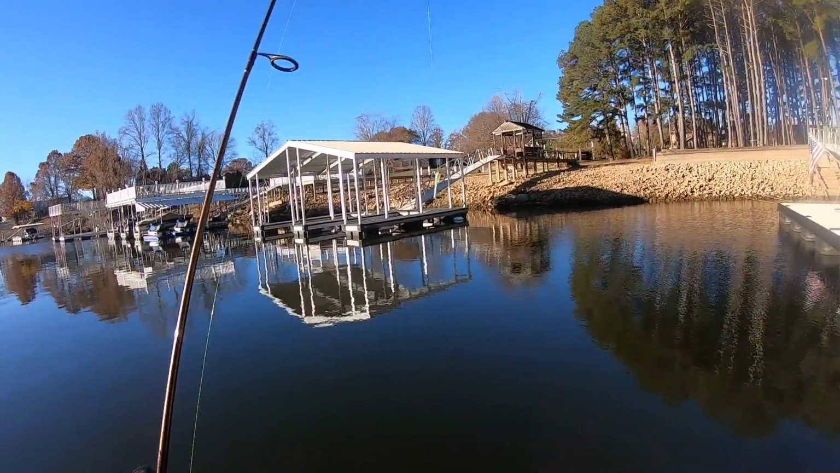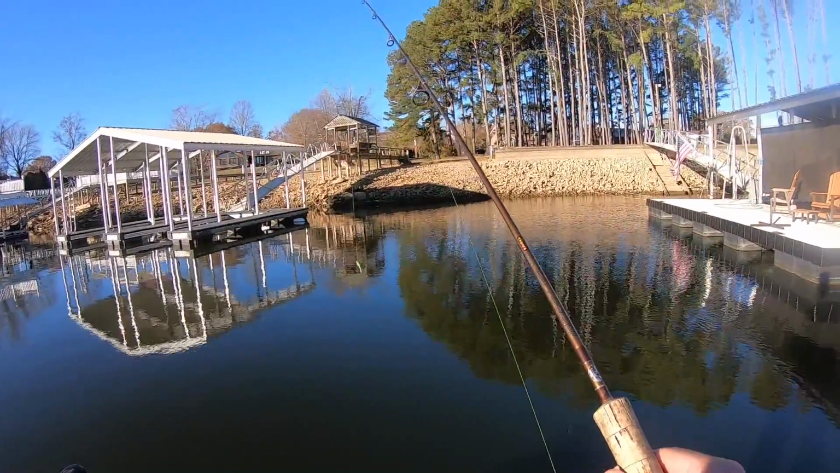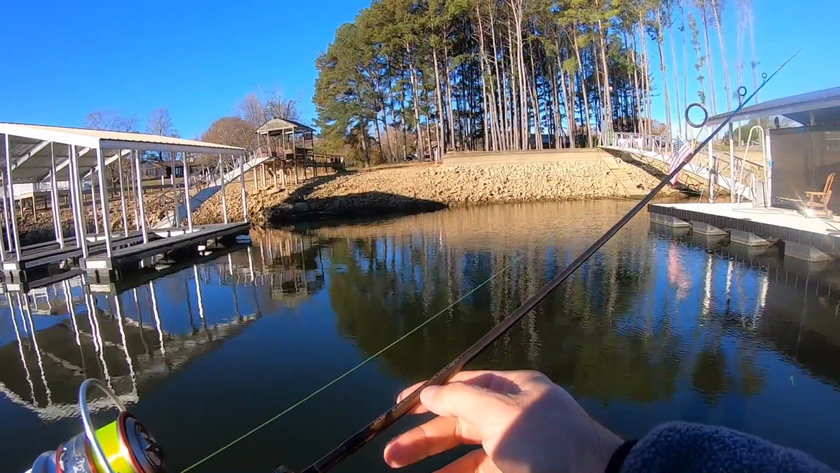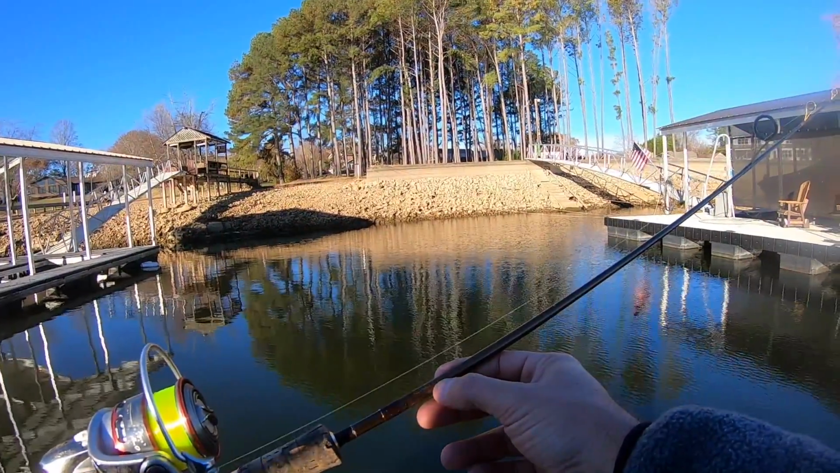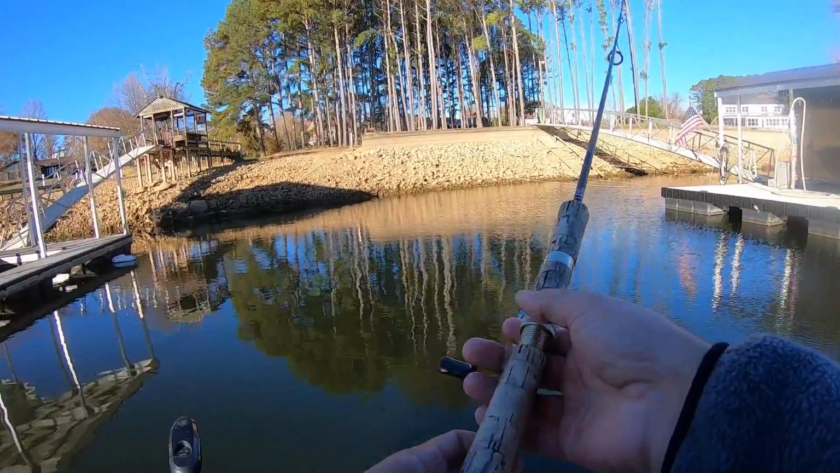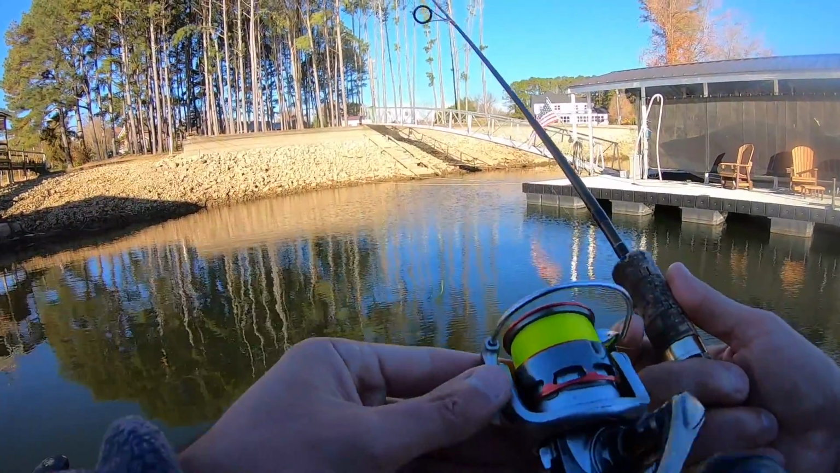I got 4-pound Vicious high vis monofilament, and a lot of people have been asking about this rod, and I've had this rod for probably 10 years. This is just a Bass Pro Micro Light, 6-foot light action is what this rod is. It's a nice little rod, got a cork handle. It's a good feeling little rod. Obviously it works really good.